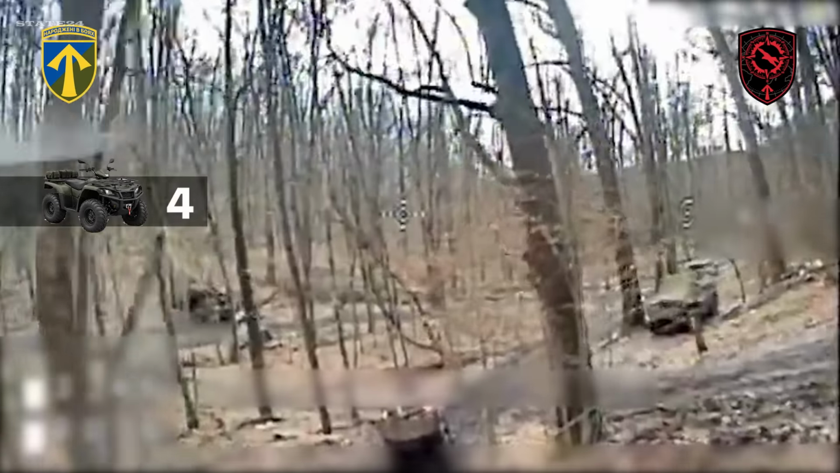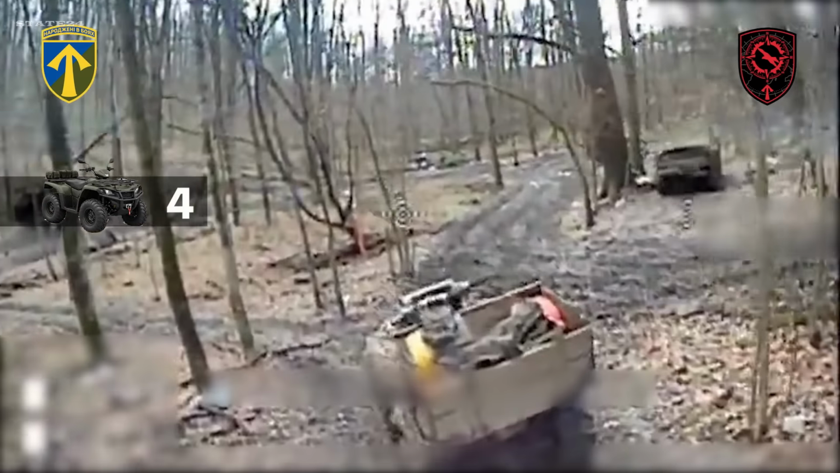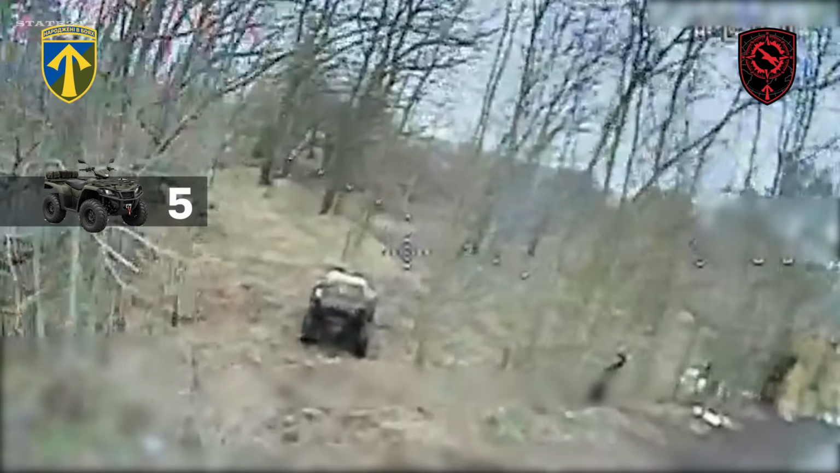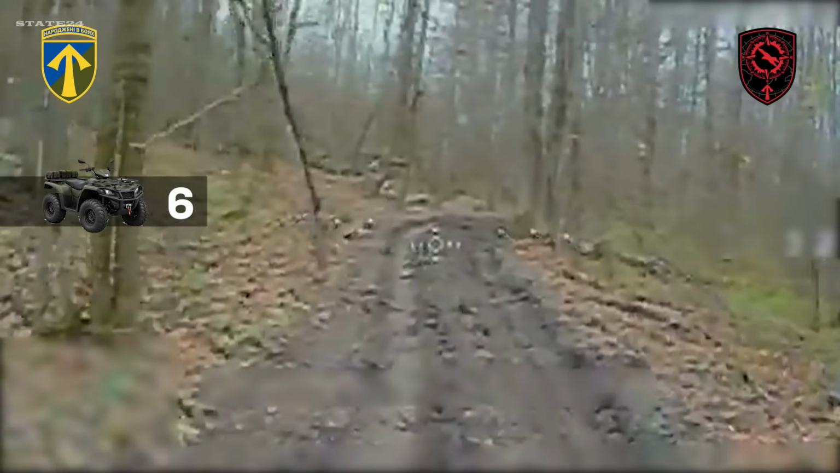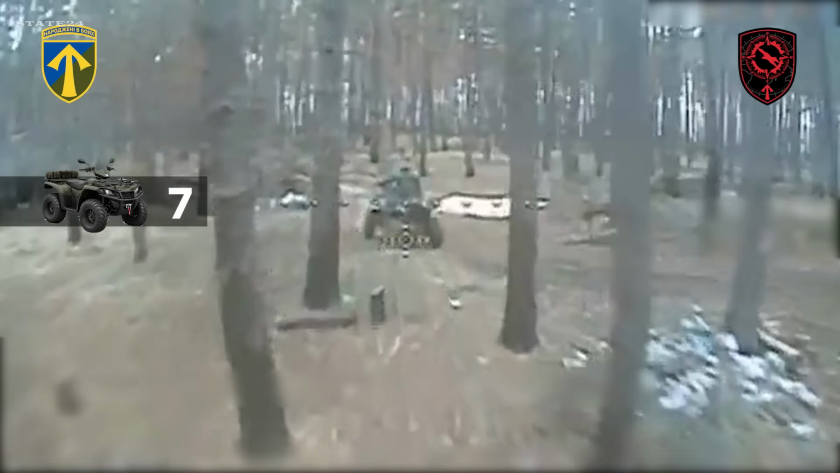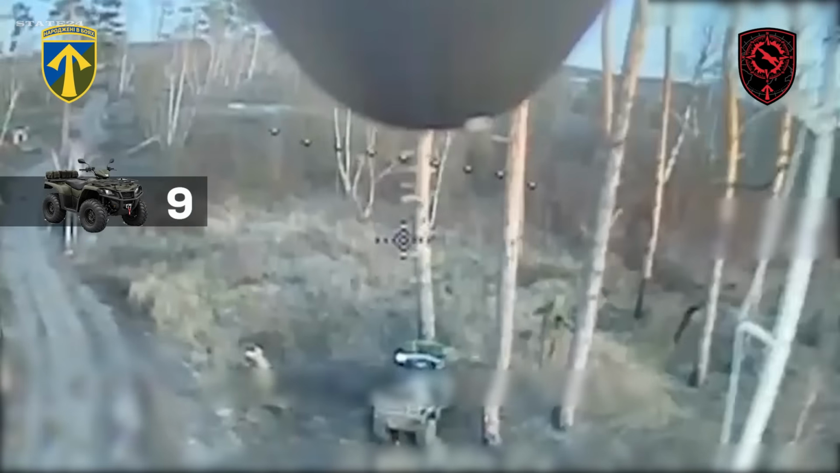One quad goes down, then 2, then more. By the end of this sequence, 9 vehicles are hit. This isn't just a strike, it's a pattern. Mobility on the ground, countered by precision in the air. On a battlefield like this, moving fast might help you cover distance, but it also makes you easier to spot. If drones can track and hit fast-moving targets like this, does speed still offer any real advantage?